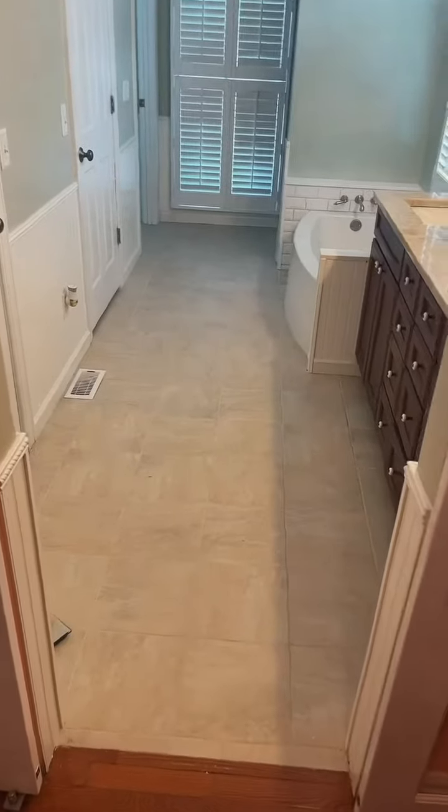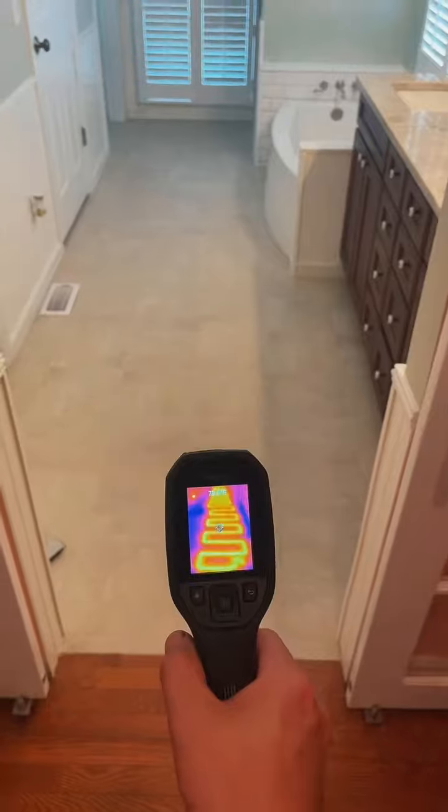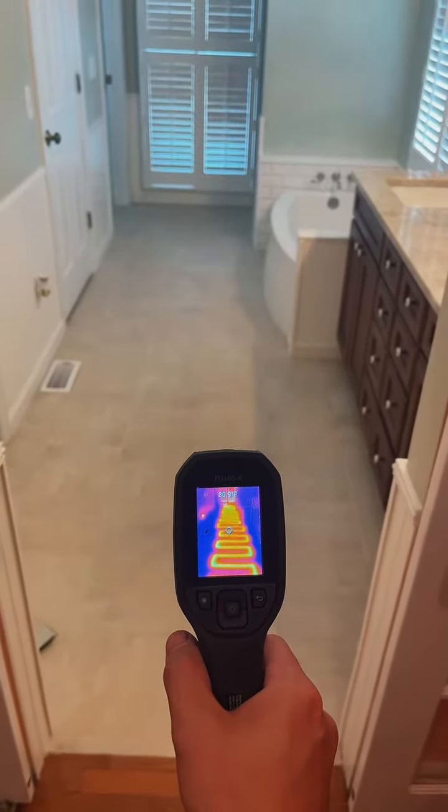To the average person, this looks like a normal bathroom floor. There's nothing special about it, but it's hiding a secret. Typical master bathroom, there's not really anything special about it, except we have heated floors.